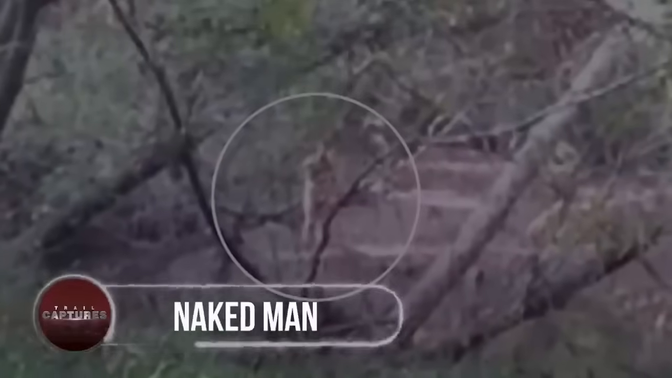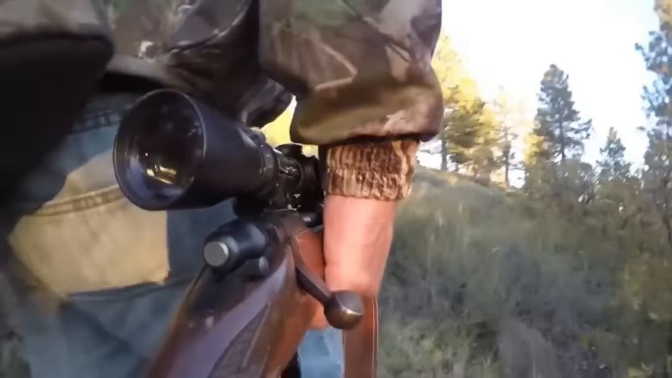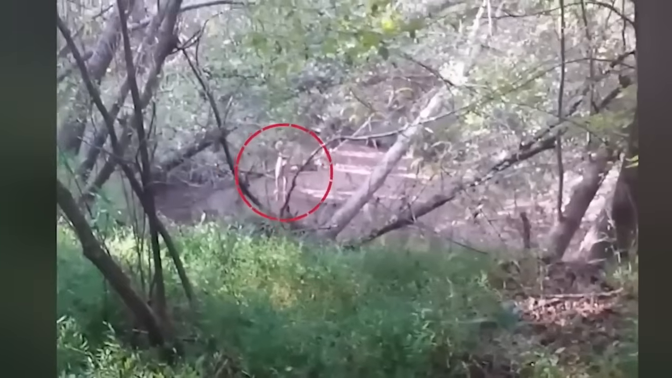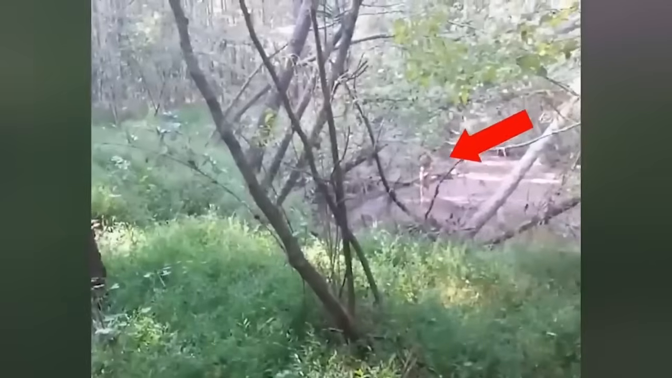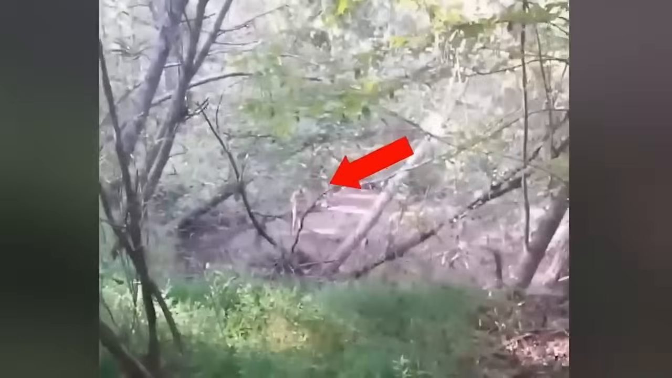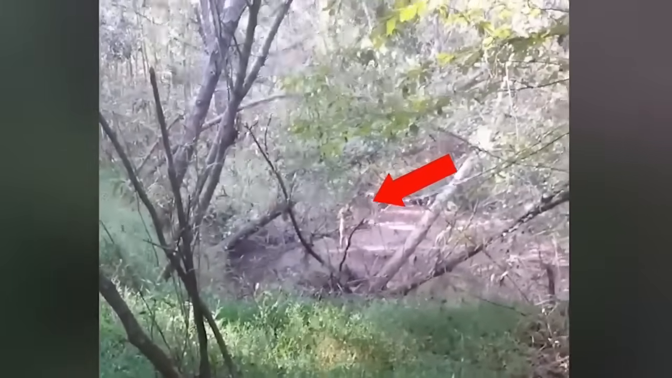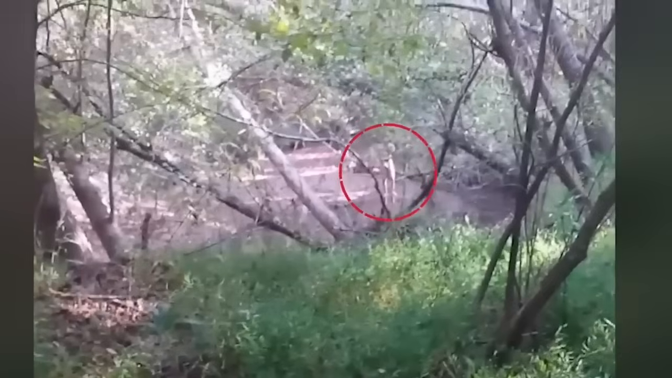Naked man. A hunter was passing through a forest nearby Tomorrow World area when he heard someone calling at him for help. Upon looking down, he noticed a man with not a stitch of clothing on him standing by the creek along with a walking cane. While maintaining distance, the naked man claimed that he had been robbed, beaten up, and stripped of all clothing by bullies during the music festival before being dropped in the woods.